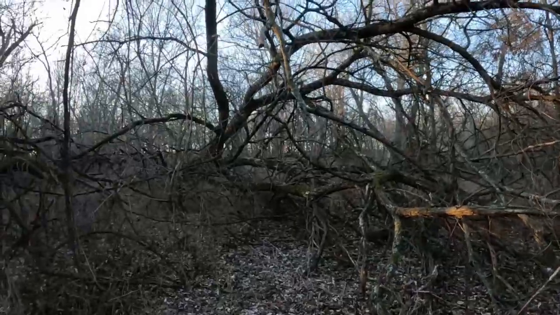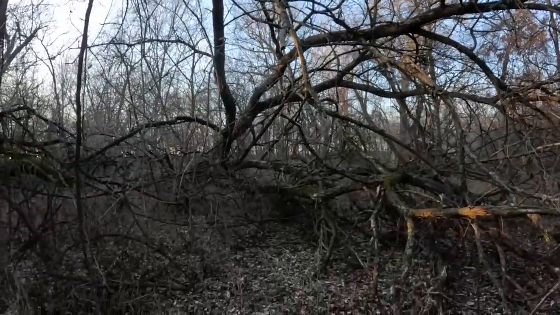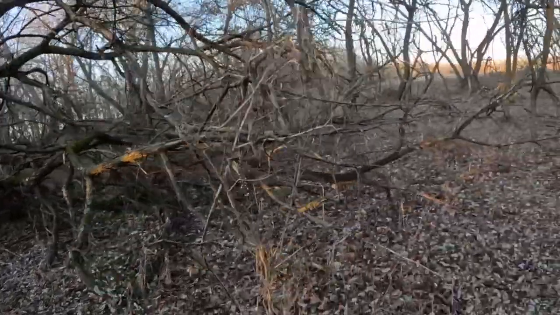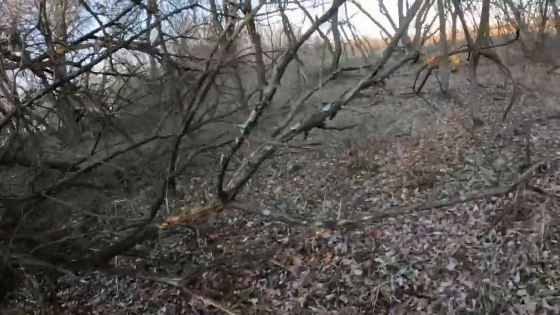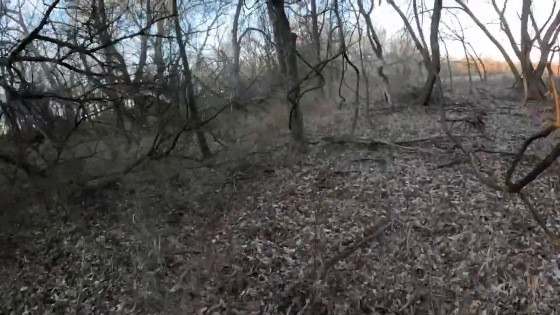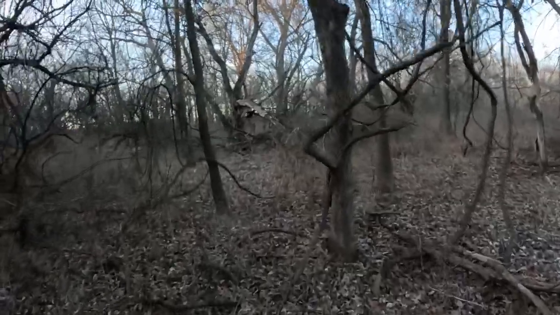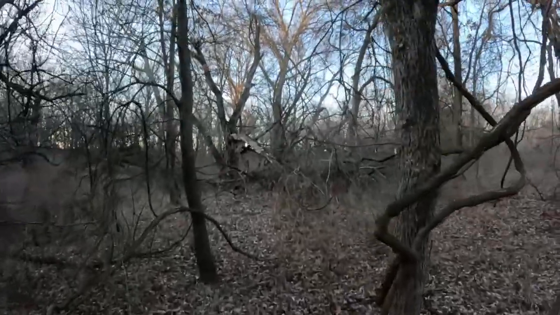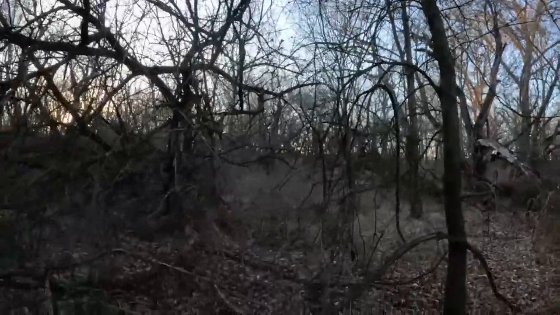Look at that. Big old tree that blew out. That happened pretty recently. That's a huge tree. There's one over here too that came down alongside it. And I don't think one dragged down the other. Looks like probably a little tornado or something came through here. Took out the tops of a whole bunch of these little trees.